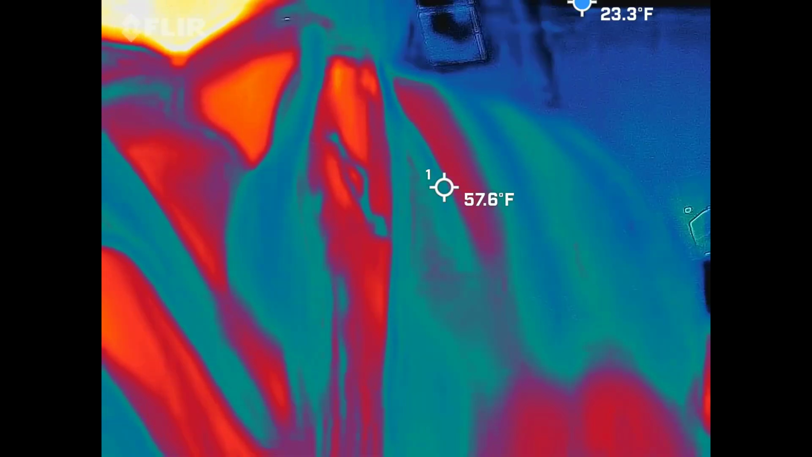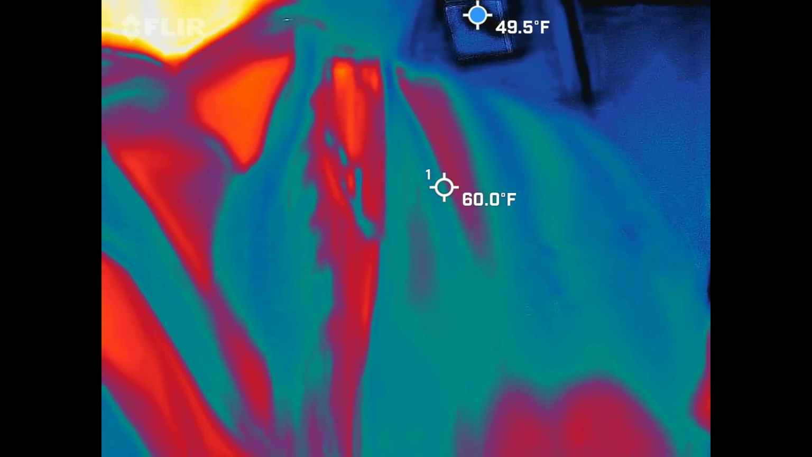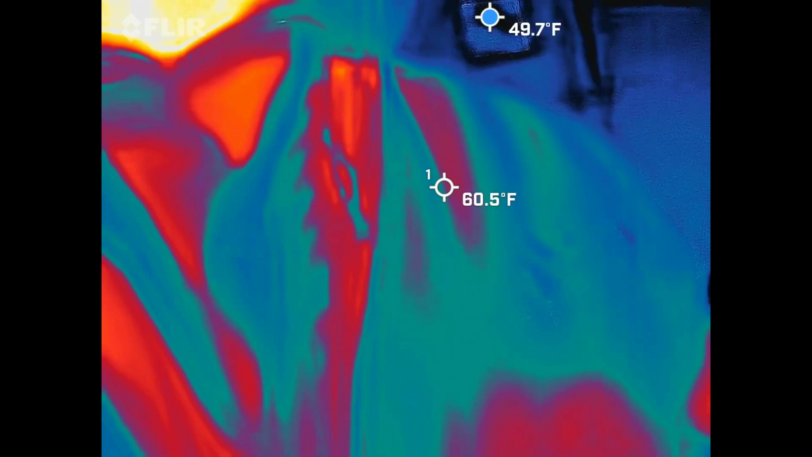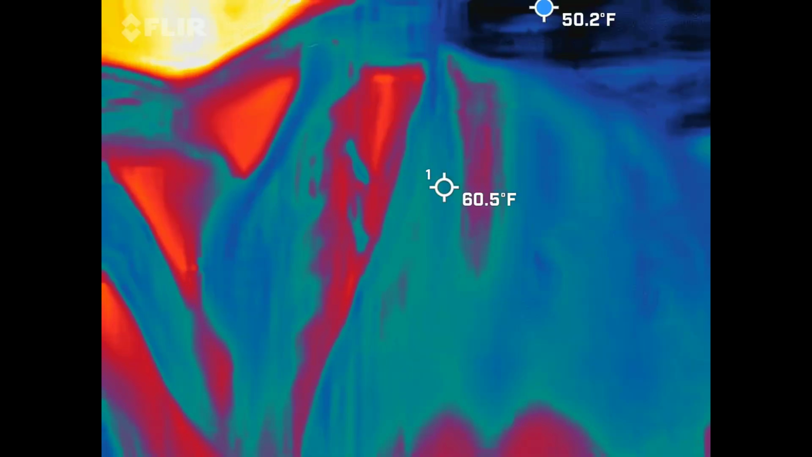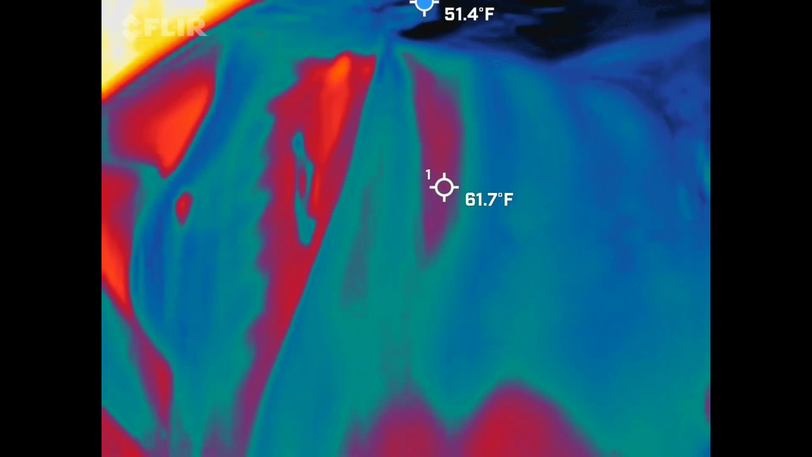Why would we want a thermal imaging camera inside of a ghost hunt? Because you can capture, they're like... Keep it simple. Don't overthink it. Cold spots. This is what we're looking for. So, something colder than the outside temperature. Exactly. So we are literally looking for cold spots.